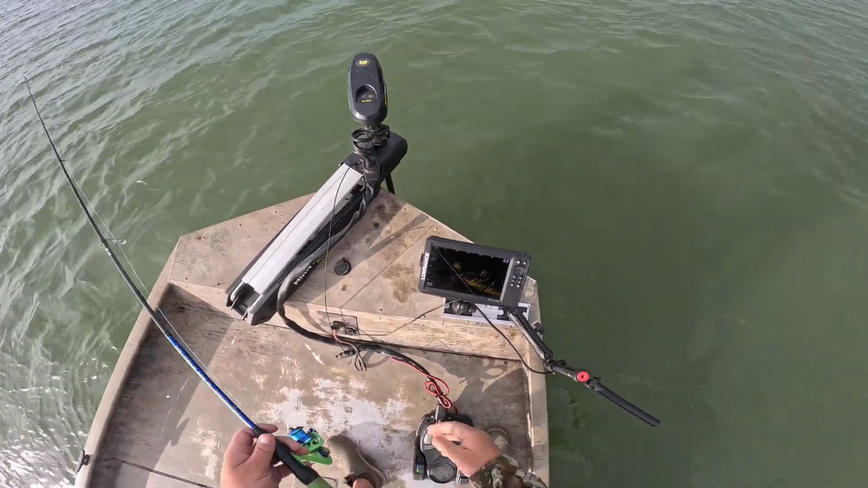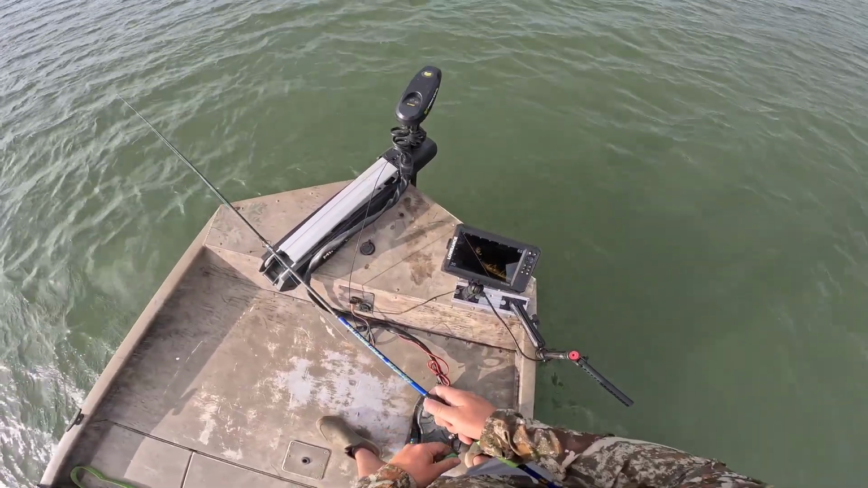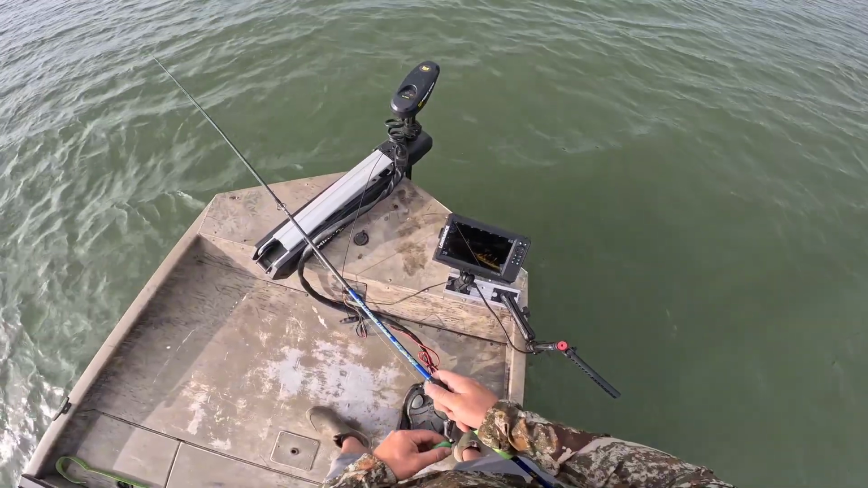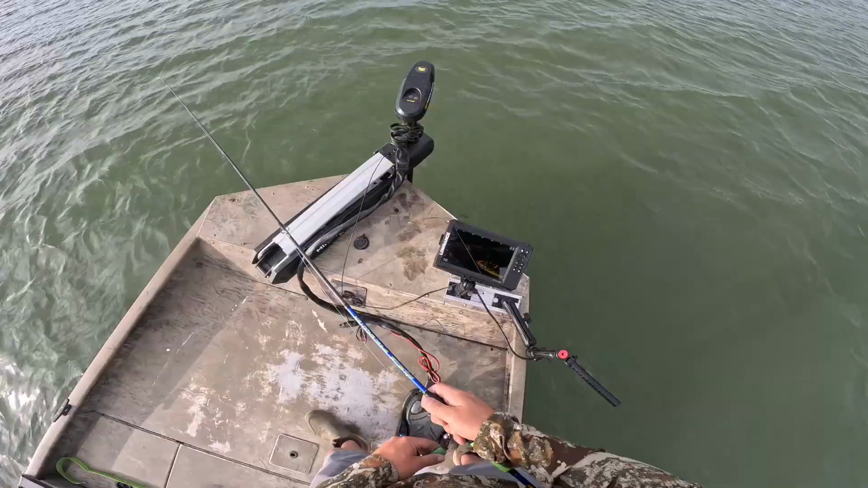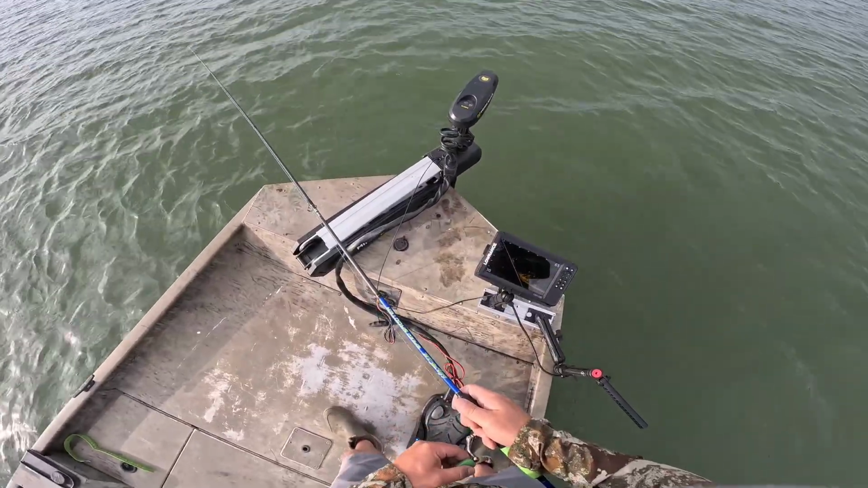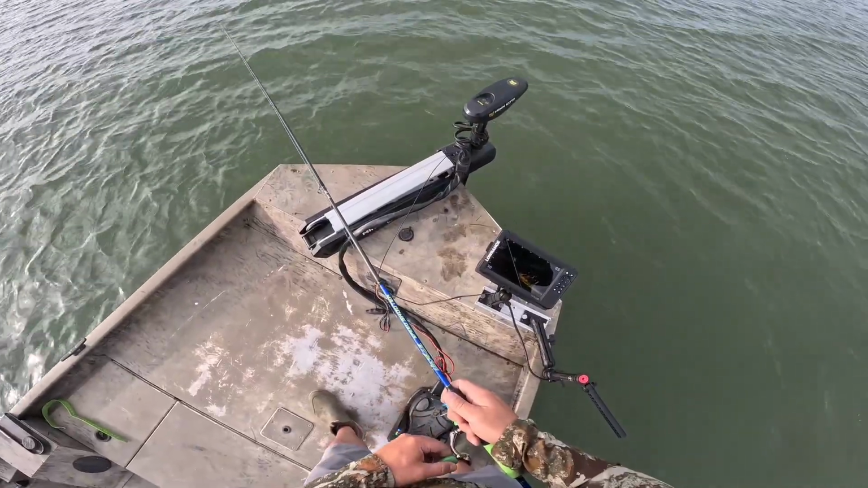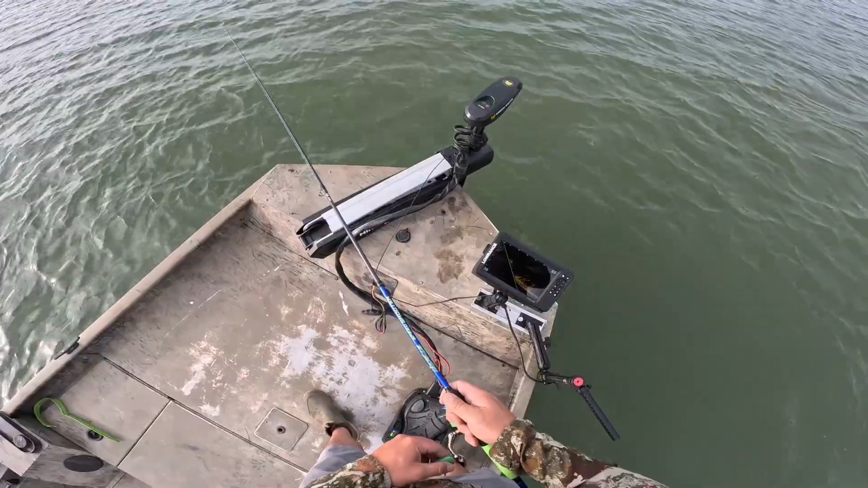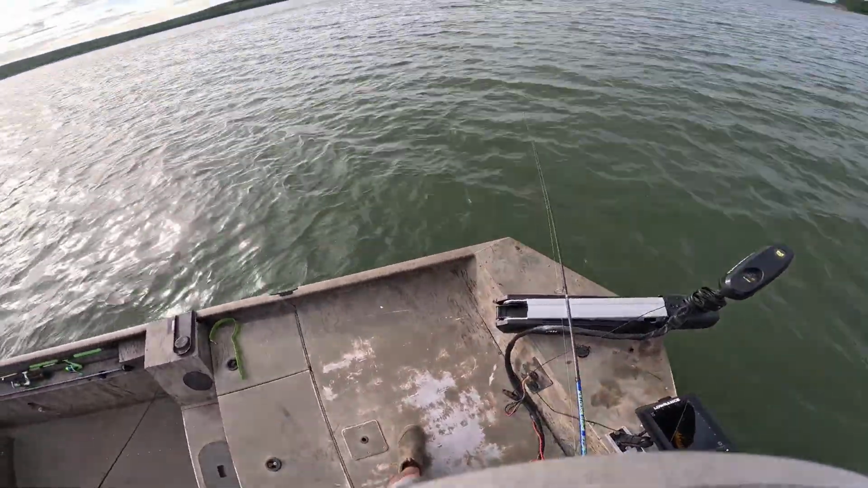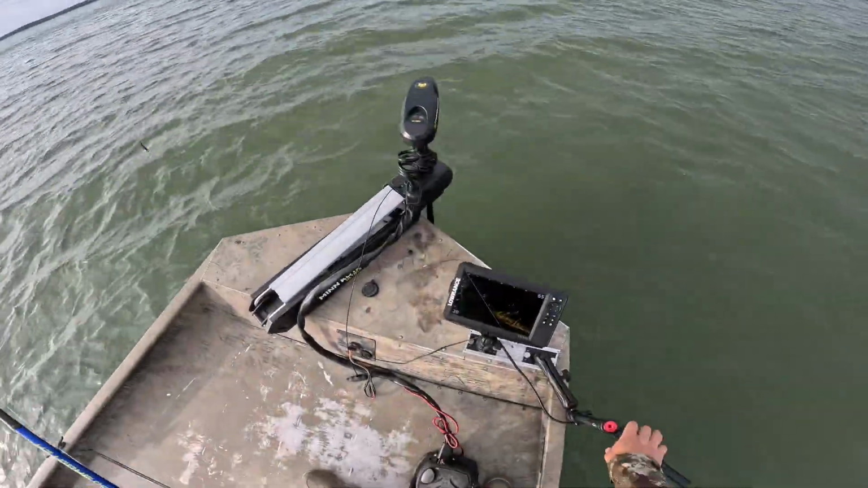Jigs are falling down to them. Slowest presentation that I can to them too. There's a little bigger fish, he's coming up to it. Oh, so frustrating.